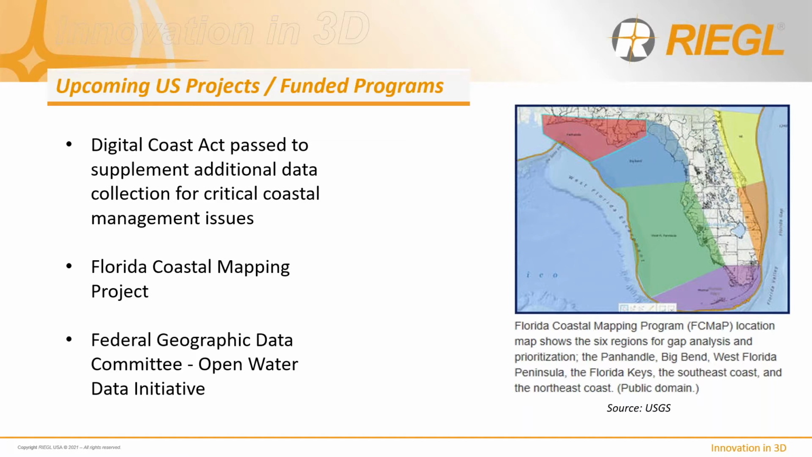As you can see from the map on the right, there are a lot of unique coastlines just in Florida, where a single standard flight line doesn't quite cover it or allow you to get an efficient coverage of some of the more difficult areas. So that's why we have some new system offerings to help cover that. So the Digital Coast Act passed late last year in December.